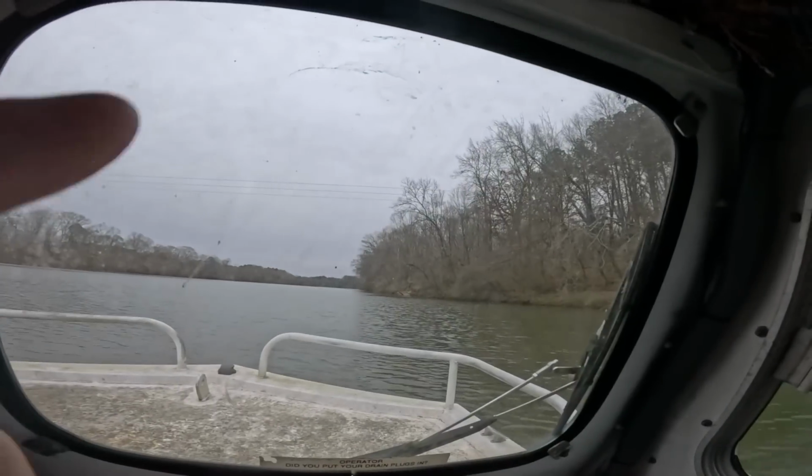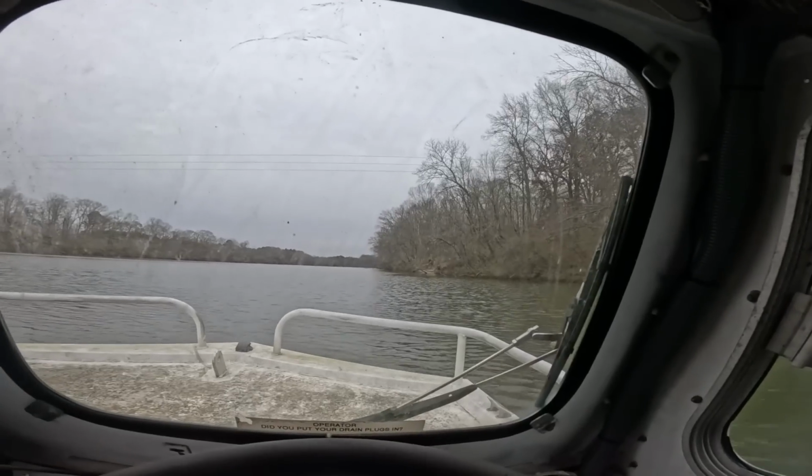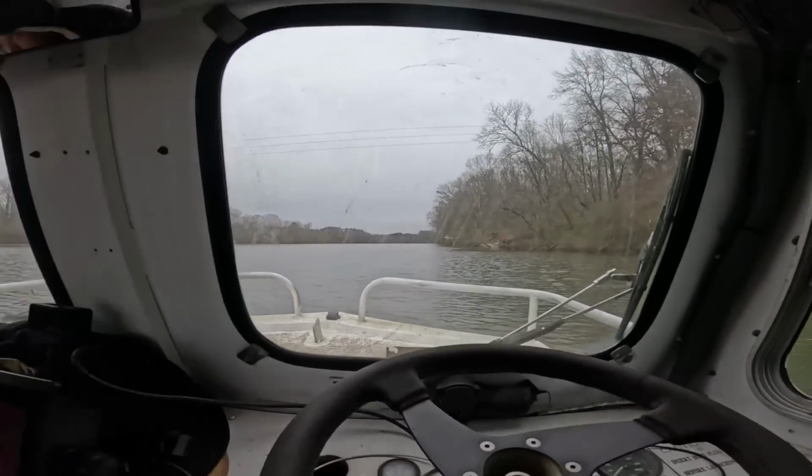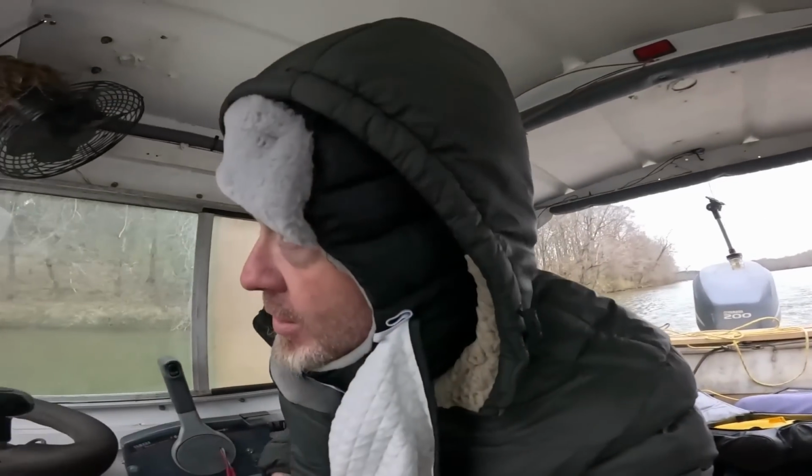But we're coming up here to the power line right now. We're gonna do some searching. You could drive up here. So we're gonna look here really quick, see if anything's in the water. And maybe if there is, we'll send the drone back down.